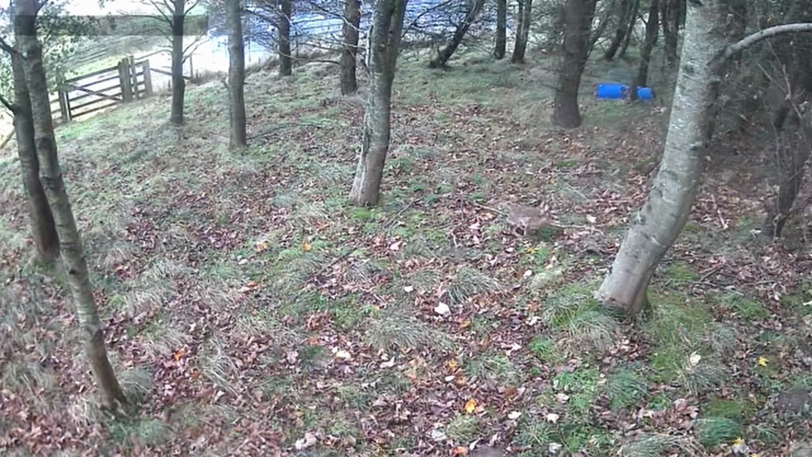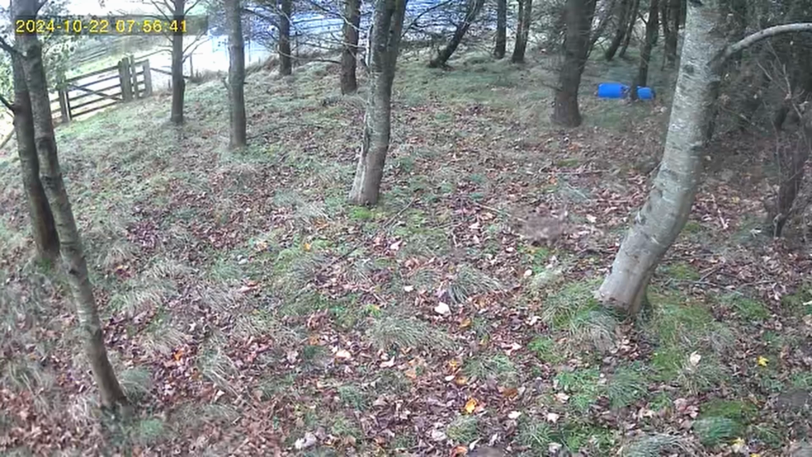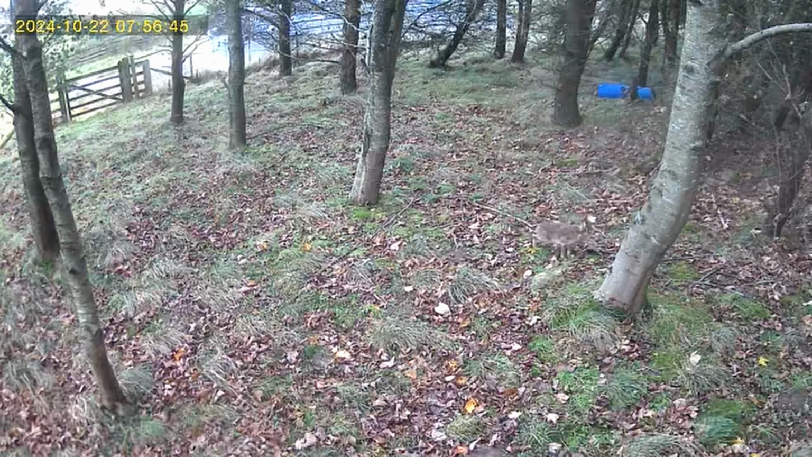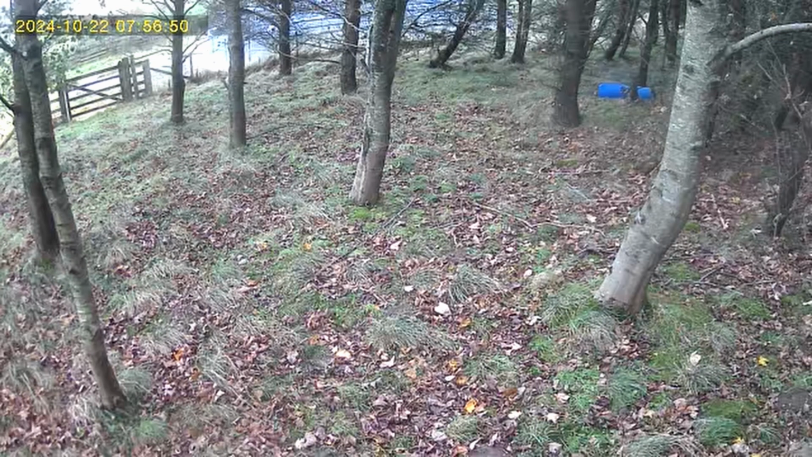This footage is of a cracking brown hare, but it's actually a cloud file, so it's compressed, as I said before, and unfortunately I'd already deleted the original file off the camera because I thought they were all exactly the same.